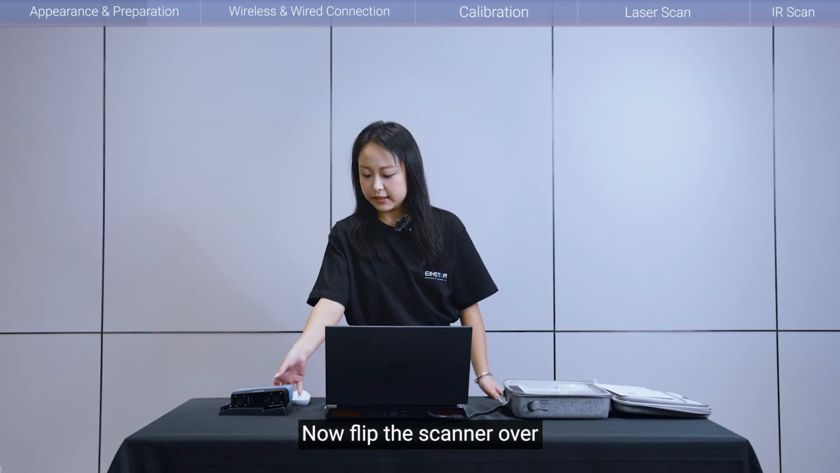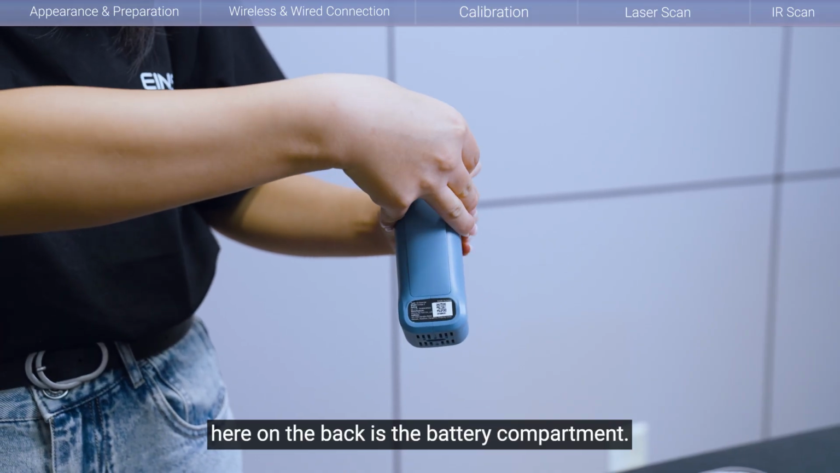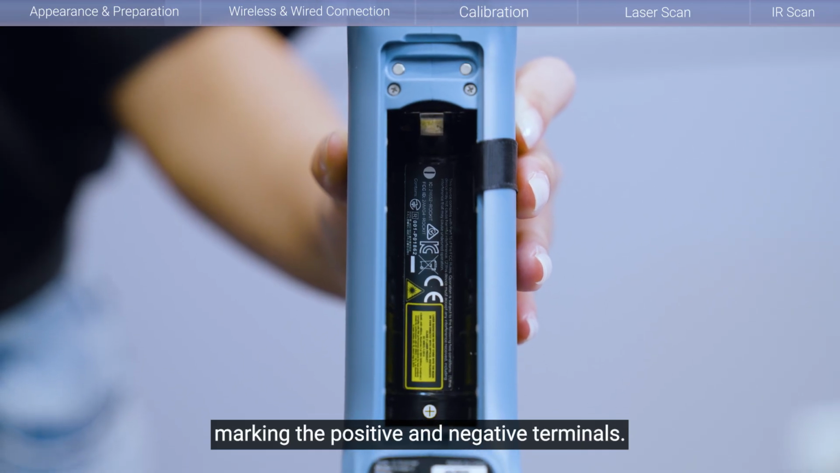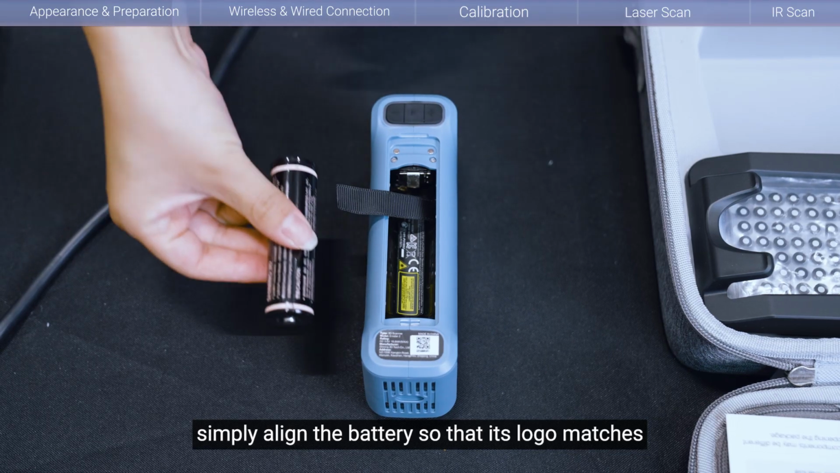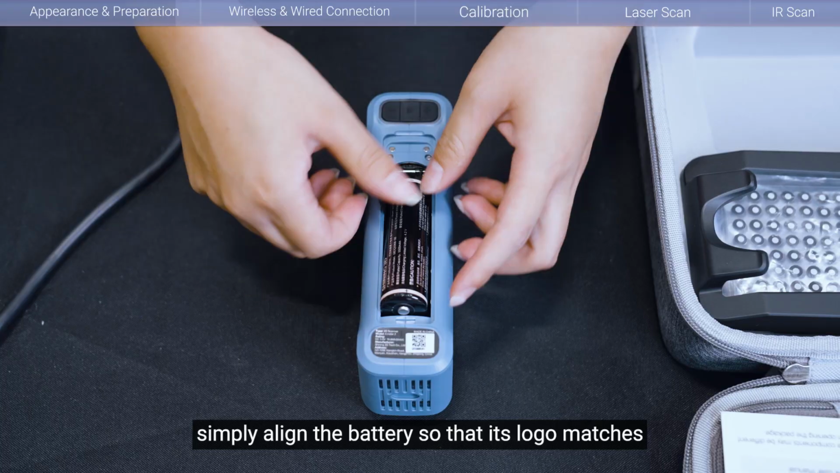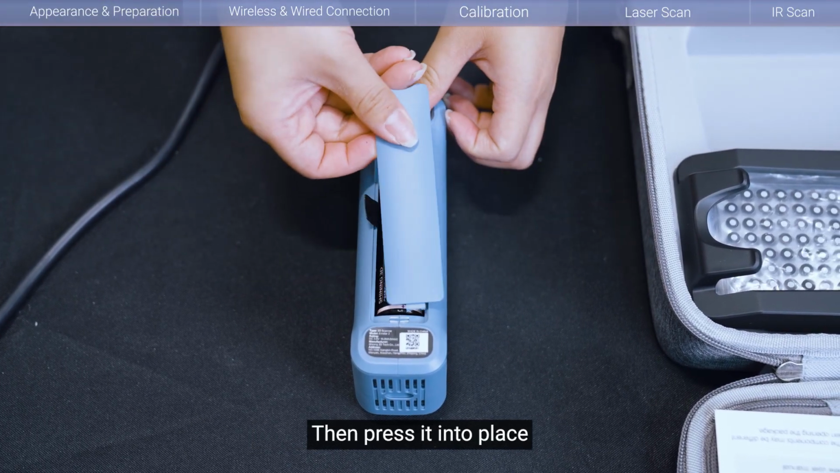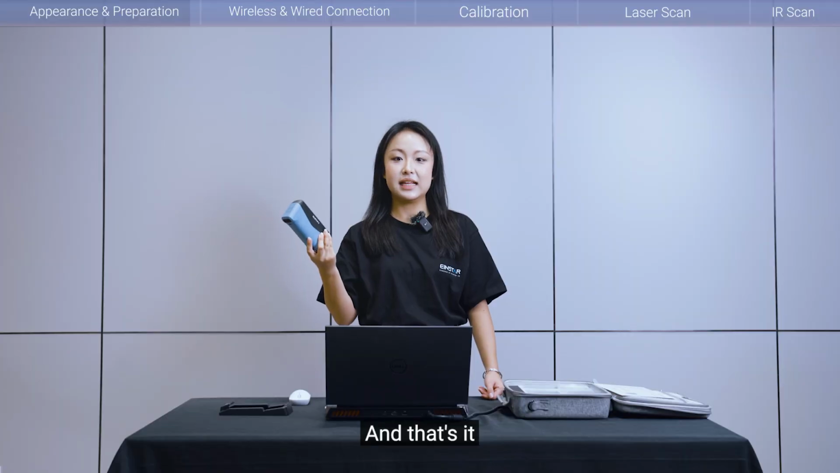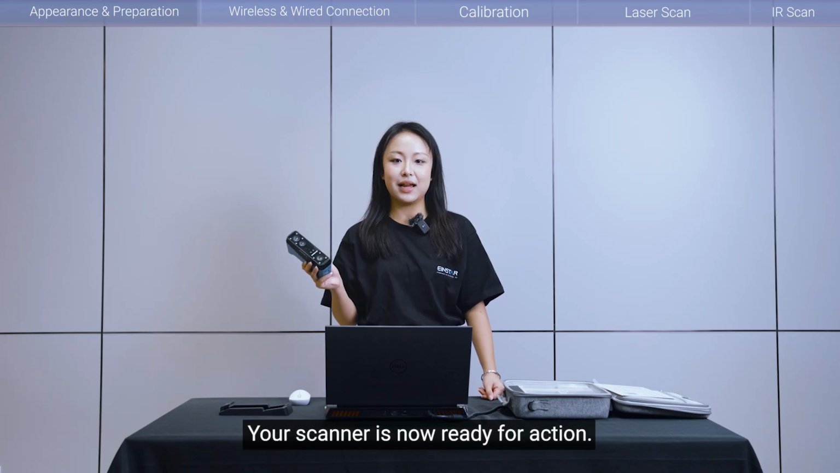Now, flip the scanner over. And here on the back is the battery compartment. Inside, you'll find clear polarity indicators marking the positive and negative terminals. For a correct and safe installation, simply align the batteries so that the logo matches the orientation of these indicators. Then press it into place. And that's it. With its user-friendly design, your scanner is now ready for action.